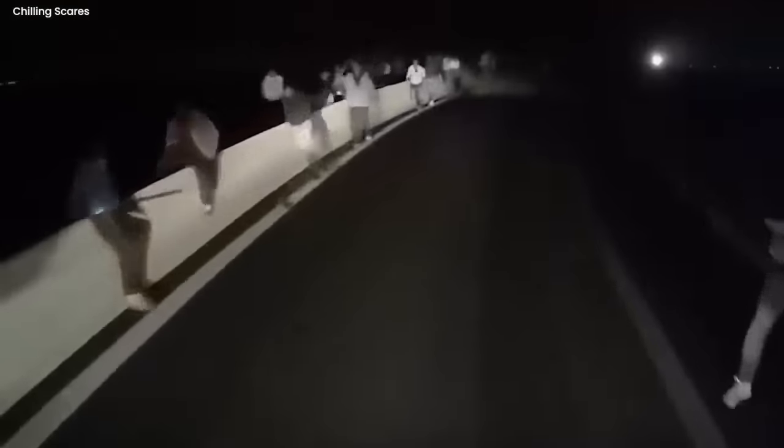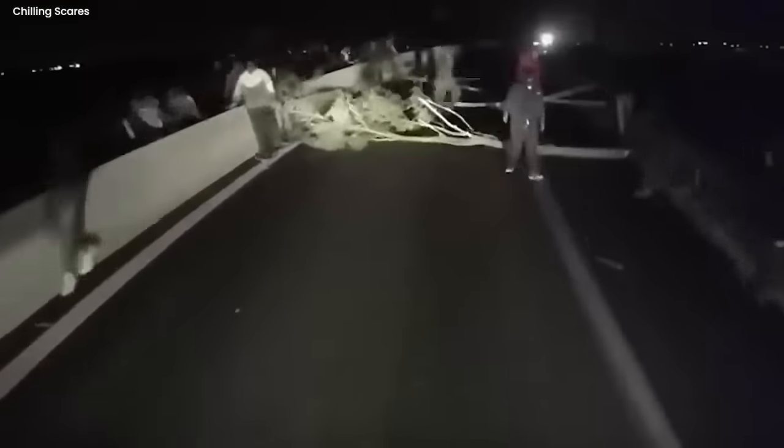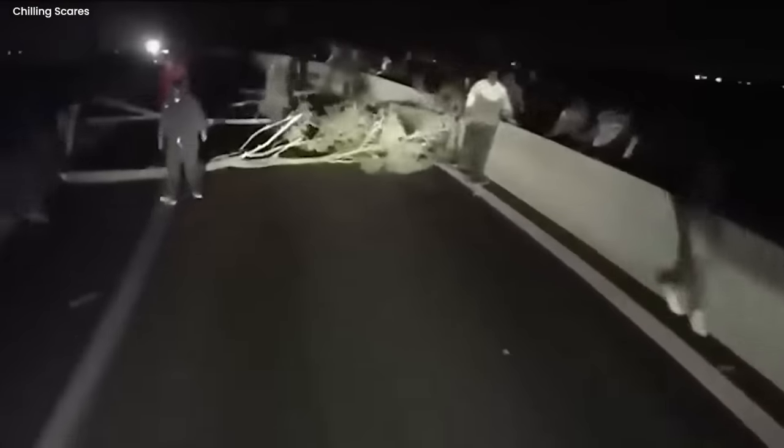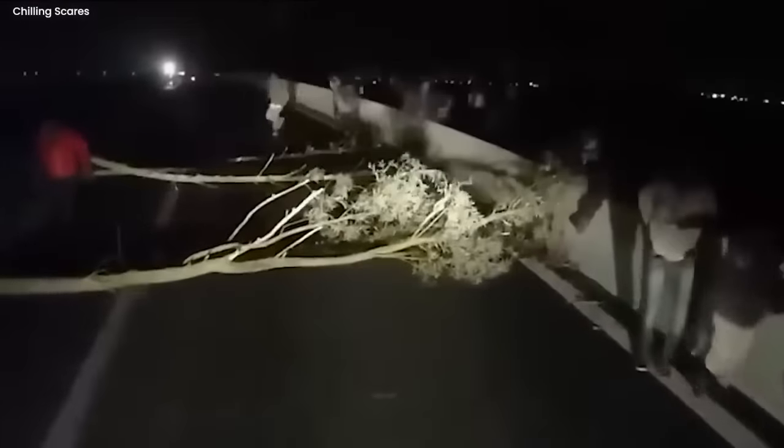Terrifying storm. On a dark and terrifying night in Pennsylvania, a dash cam recorded a chilling scene that sent shivers down the spine. In the dead of the night, a horde of young people were seen running aimlessly on the desolate road, as if fleeing from an unknown terror lurking in the shadows. The atmosphere was thick with dread, leaving one to wonder what horrors had transpired.